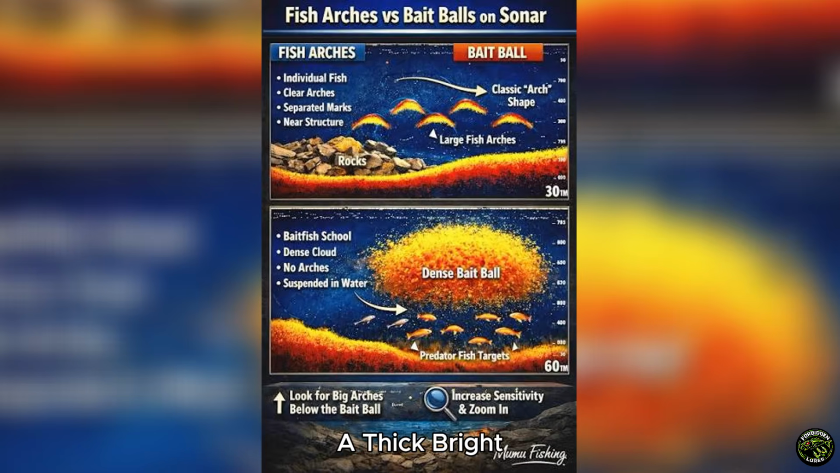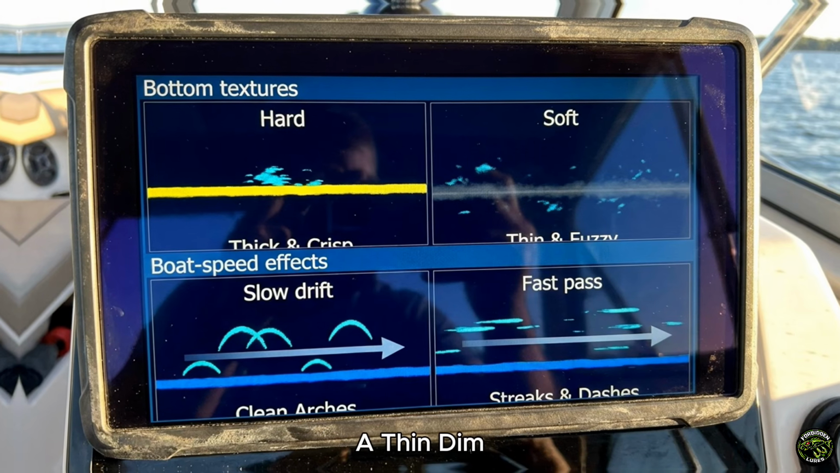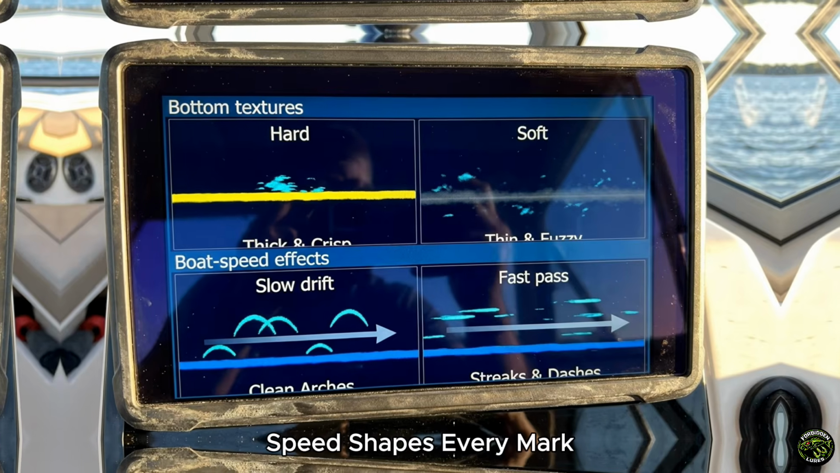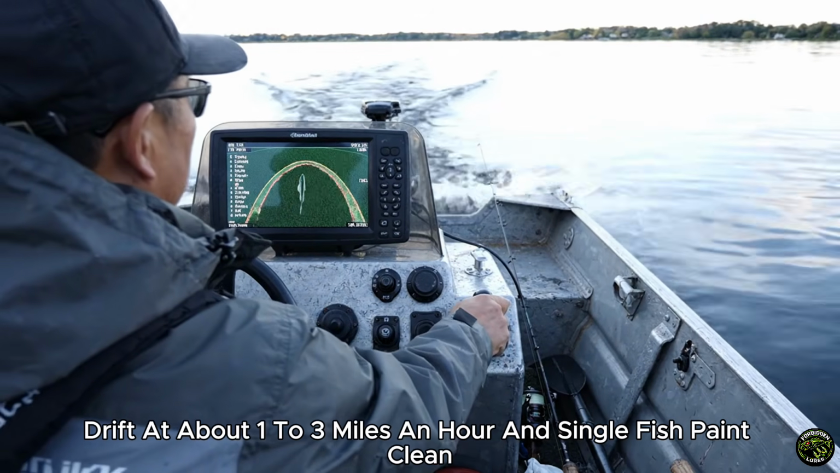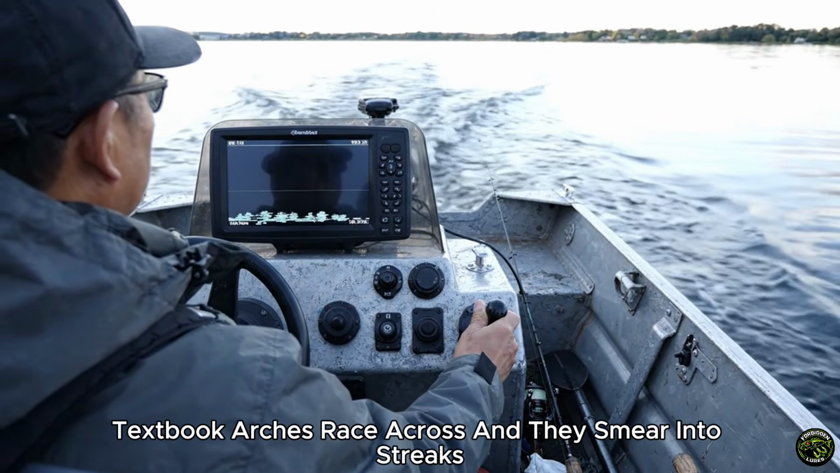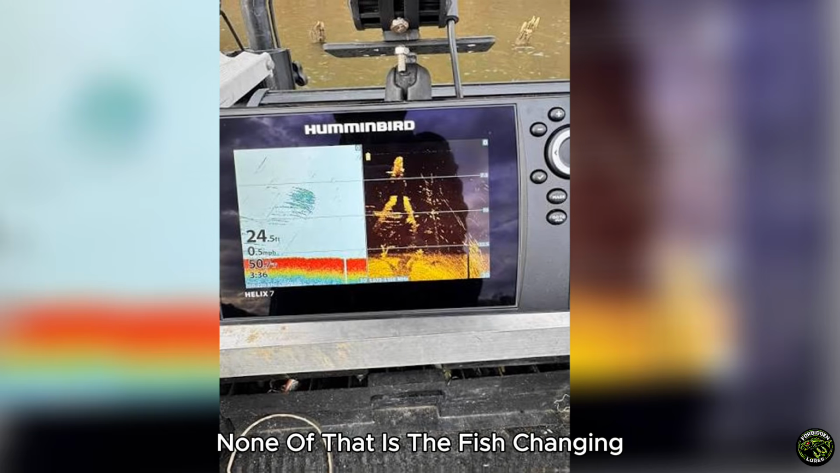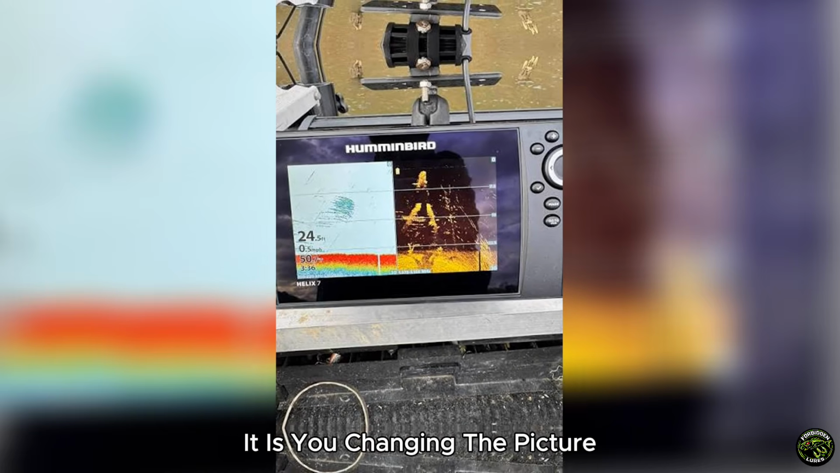The bottom line itself is talking to you too. A thick, bright, crisp bottom is hard, rock or gravel. A thin, dim, fuzzy bottom is soft mud. And your own boat speed shapes every mark. Drift at about 1 to 3 miles an hour, and single fish paint clean textbook arches. Race across and they smear into streaks. Sit dead still and they flatten into lines. None of that is the fish changing. It is you changing the picture.